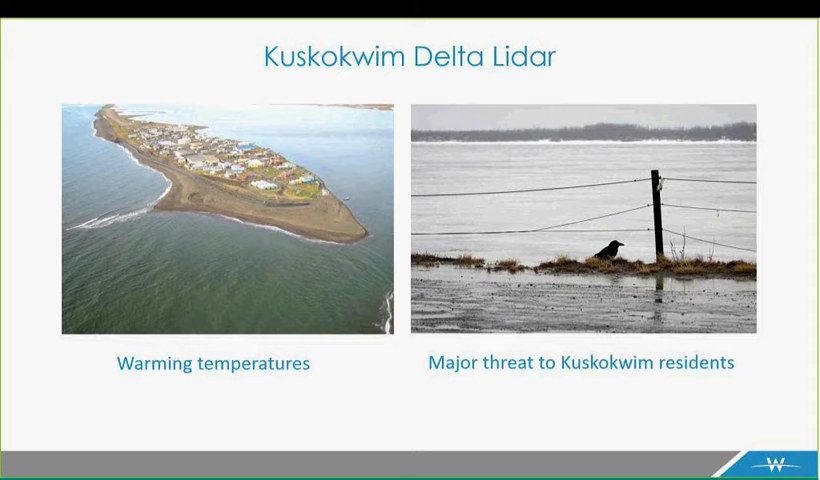Warming temperatures are also a concern in this area. This can lead to higher sea levels, decreased natural barriers, increased storm activity, and permafrost thaw. And the regional warming may continue, and sea levels are expected to rise in coming decades, which only increases the risk to this region.